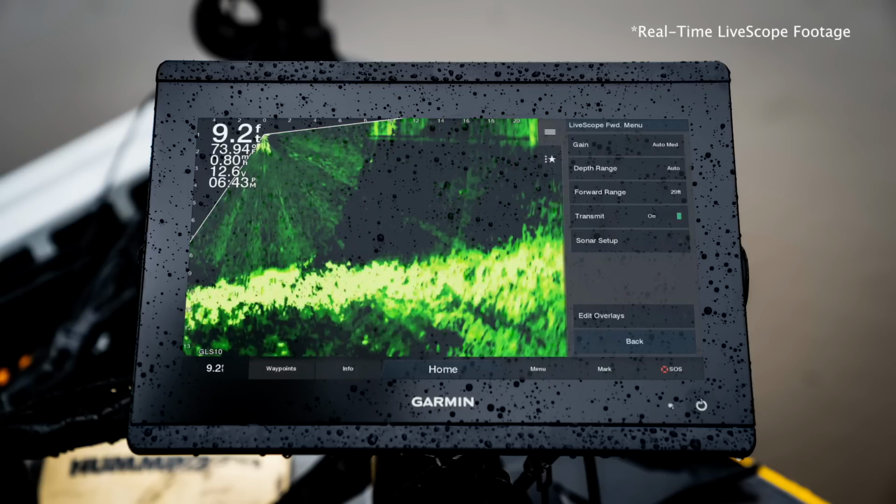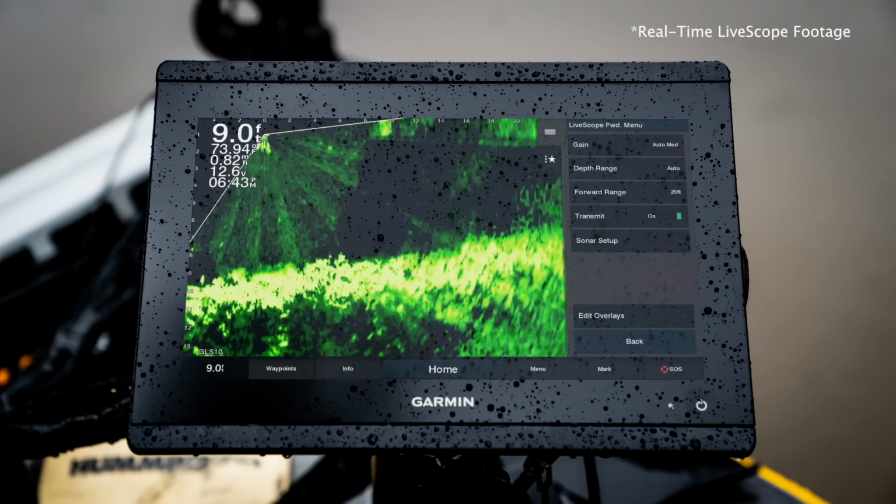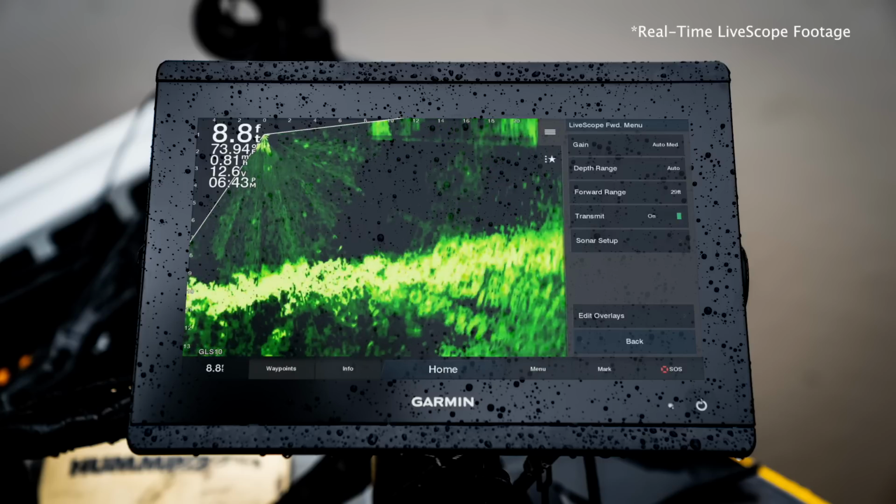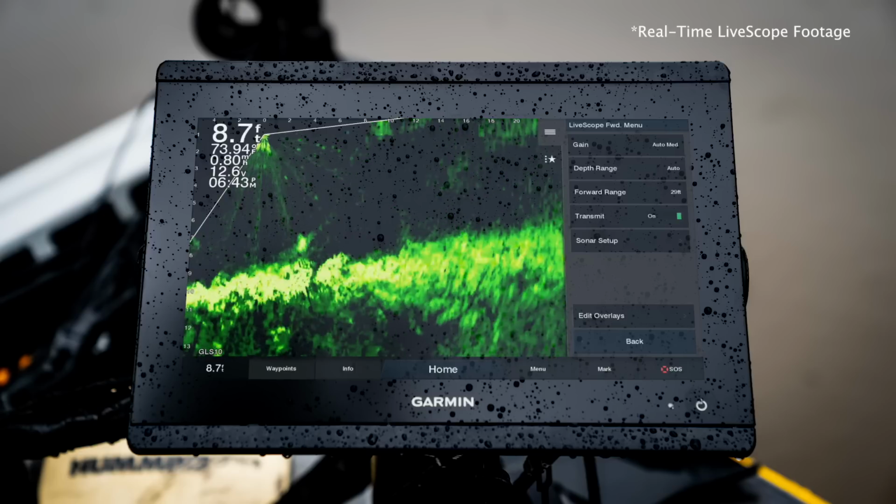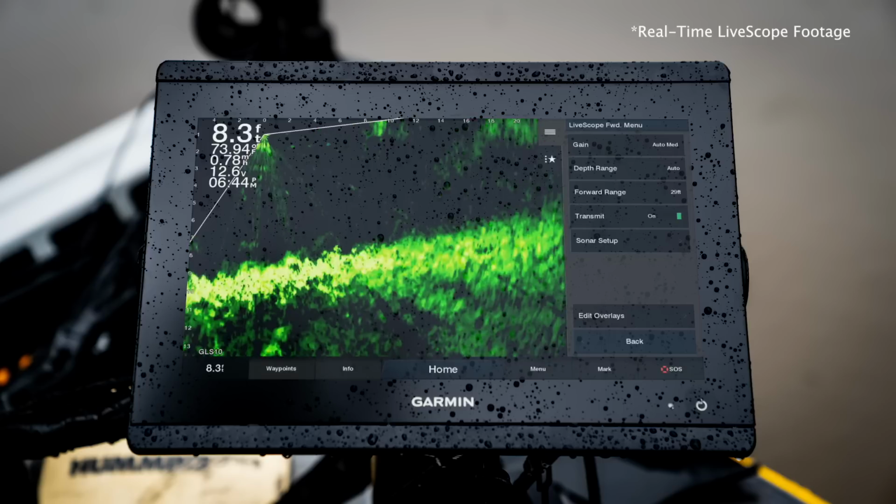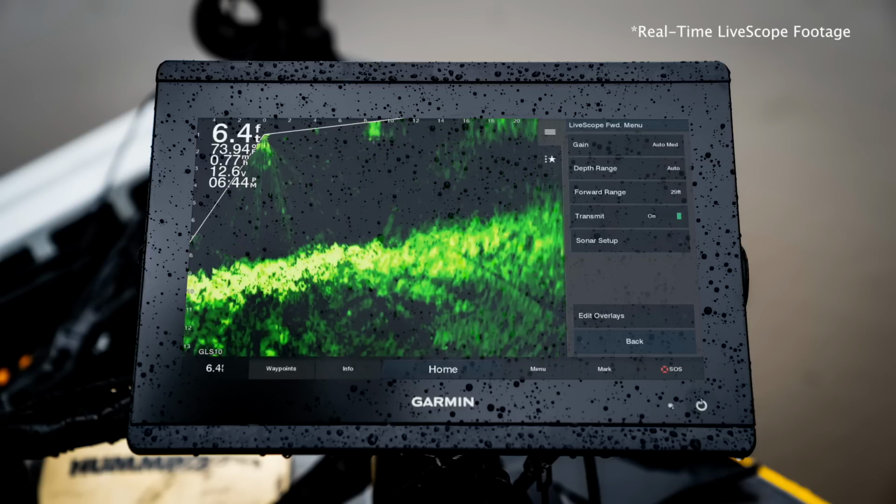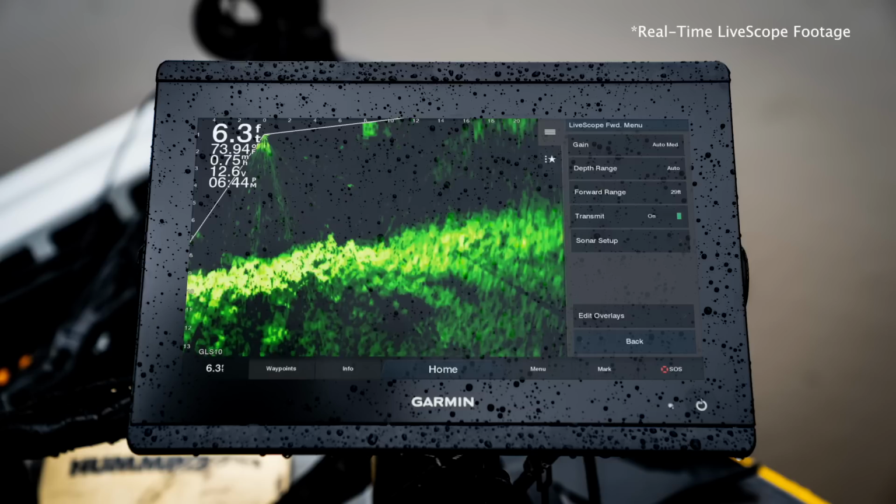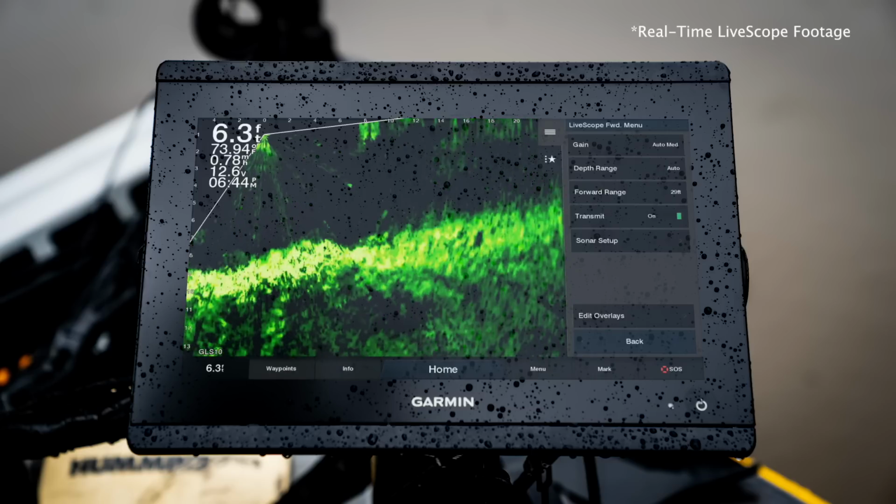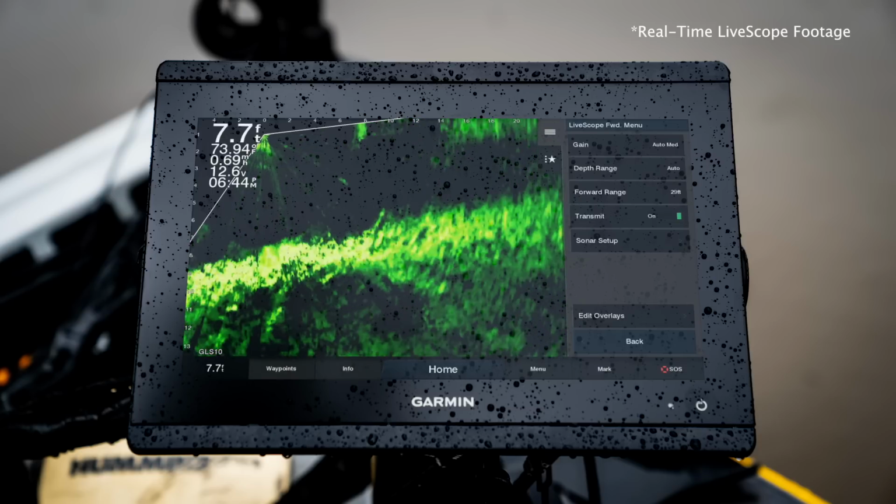Click done. Depth range. I actually leave depth range on auto. As we're running around, I find that just letting it do its thing, going down with the depths is pretty slick. If you set that to something specific and you go across deeper water, you're going to lose it, so you're not going to get your imagery like you should or could. So I see no problem leaving that in auto. It doesn't jump in and out like it does with the auto range set on the forward.